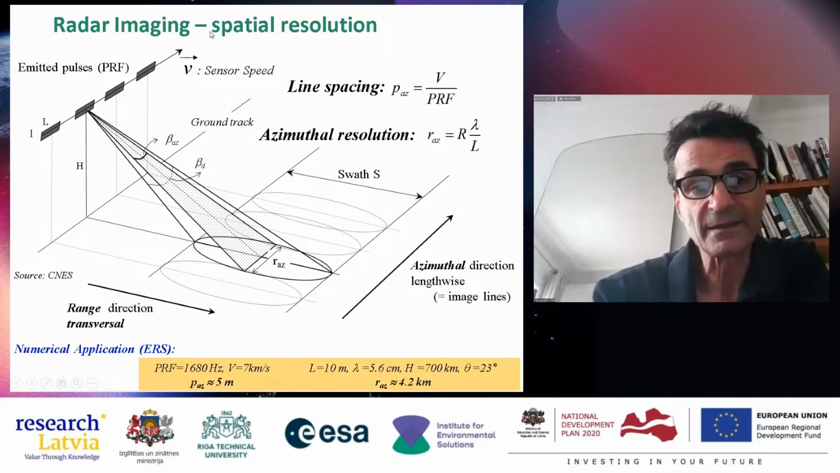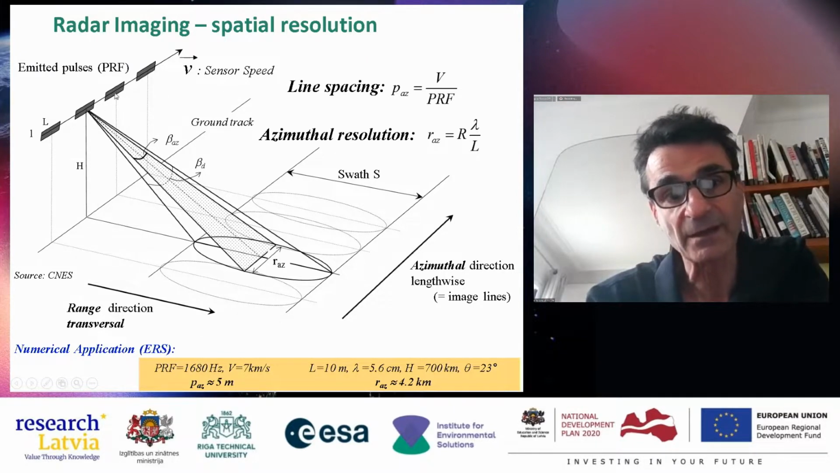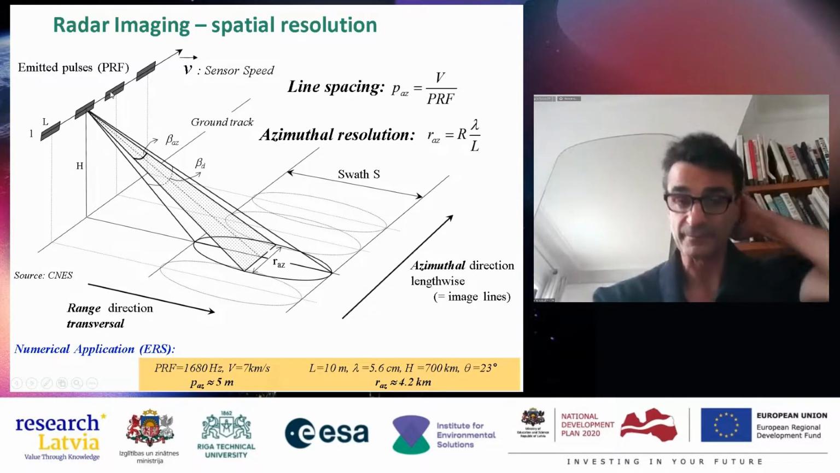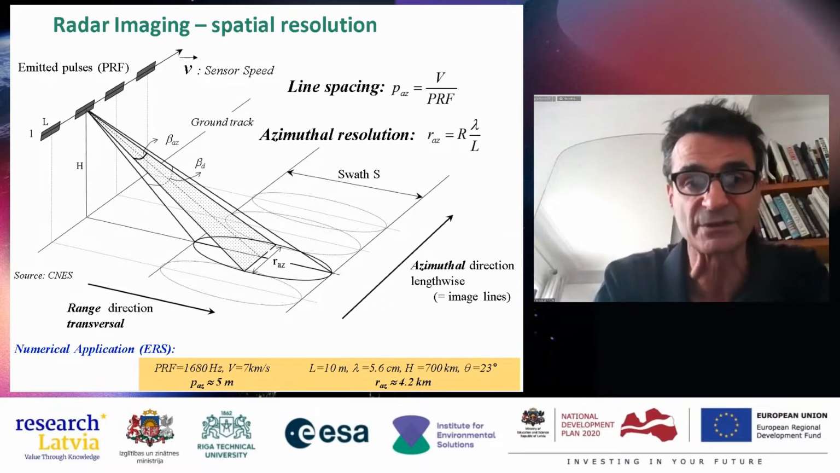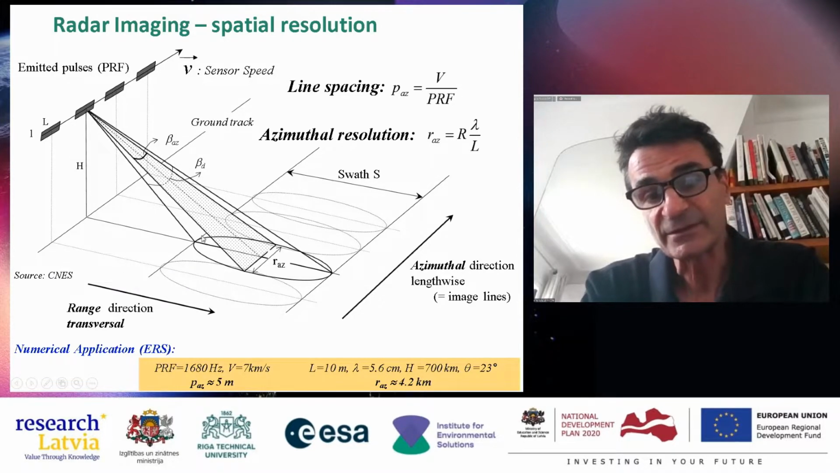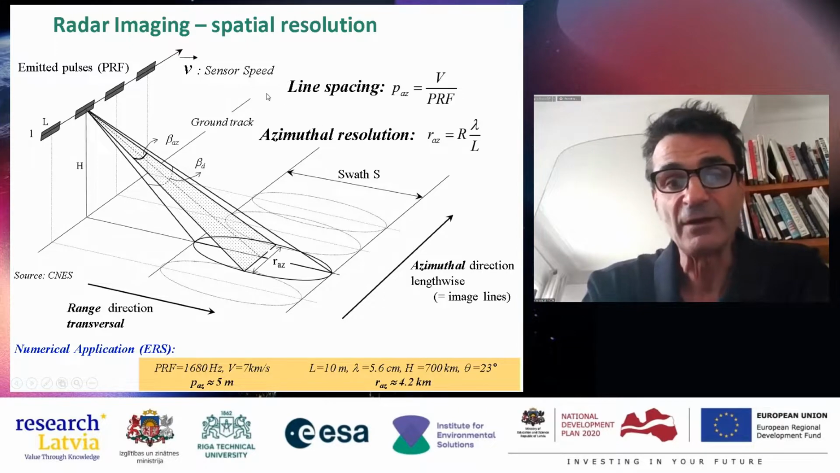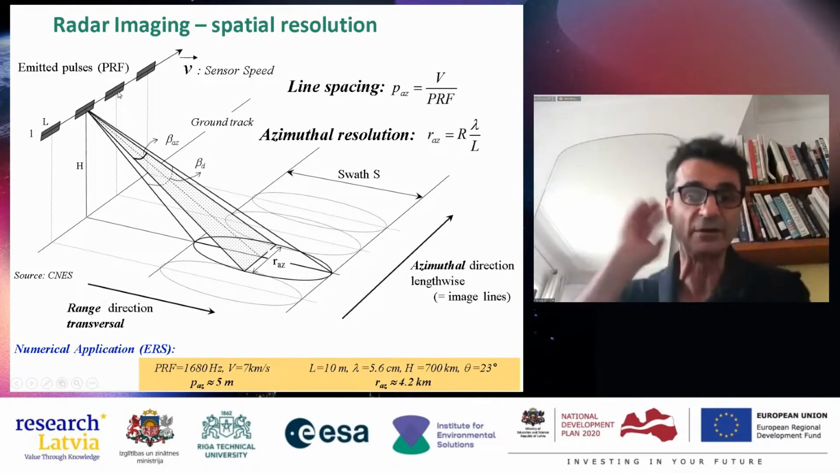Then the radar moves, and there is a next pulse. The frequency of the pulses is called the pulse repetition frequency. Each pulse will form a line of an image, and the spacing between two lines is just the distance that the antenna has moved between two pulse emissions.